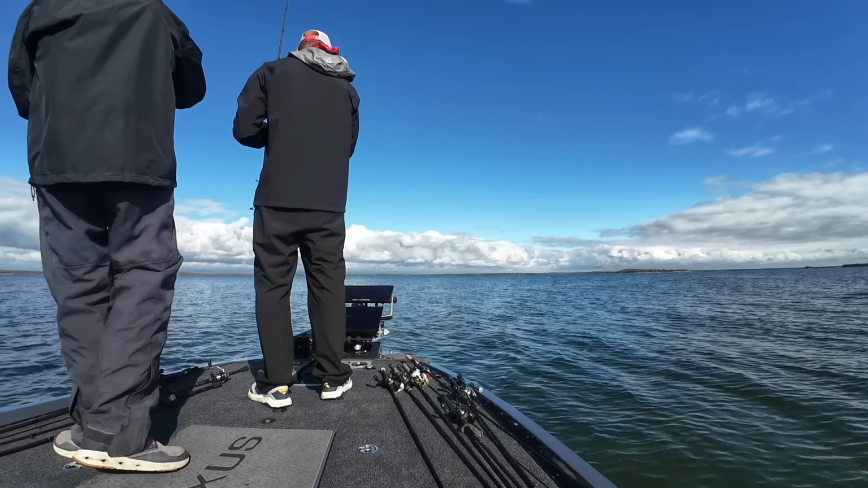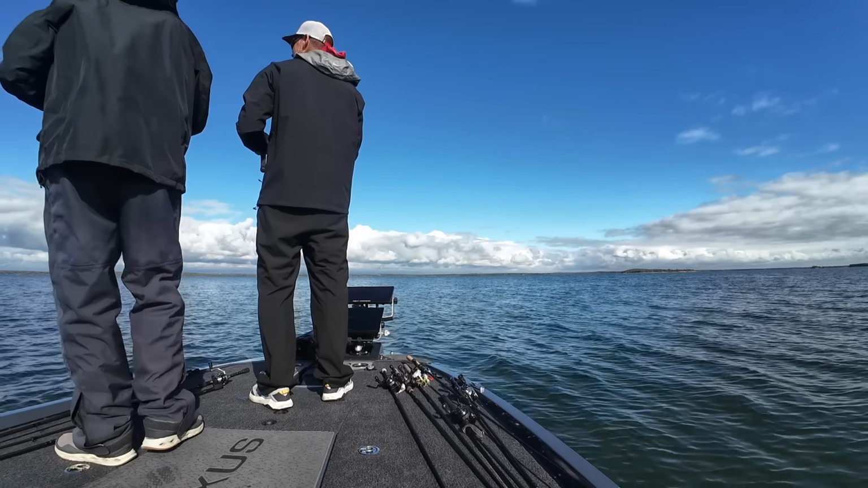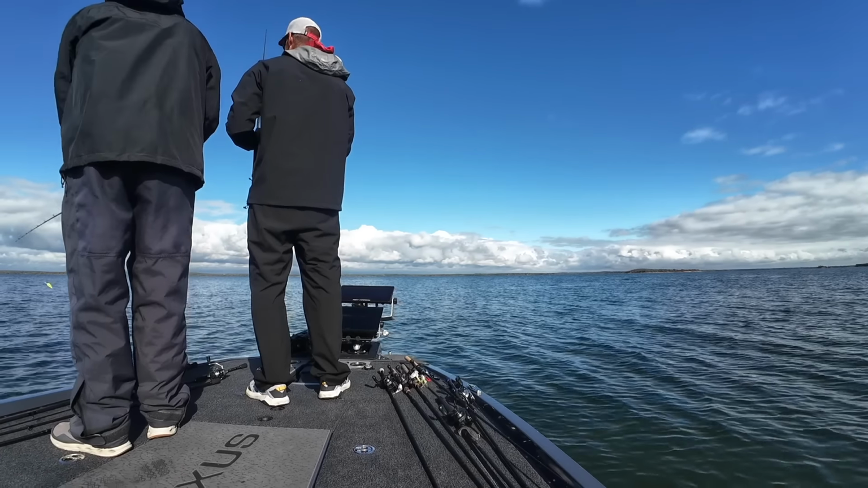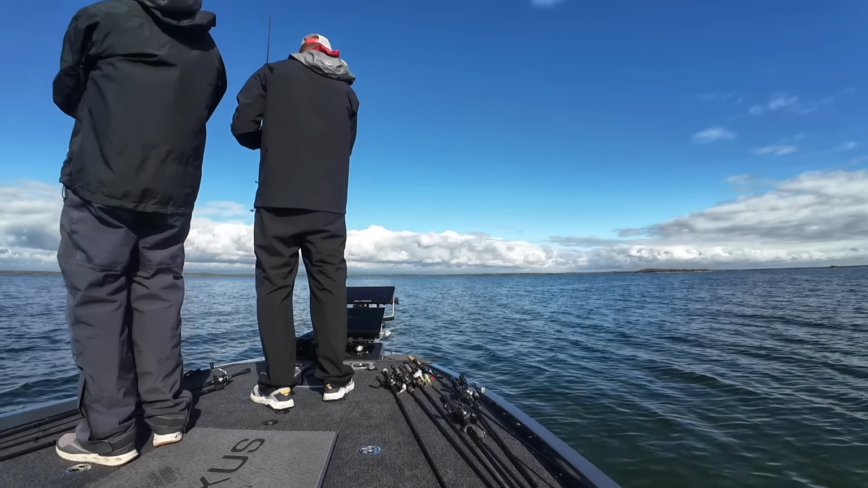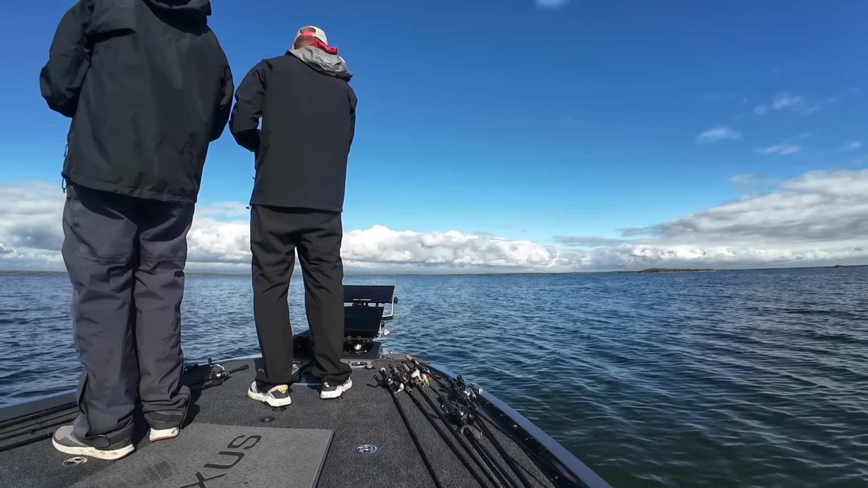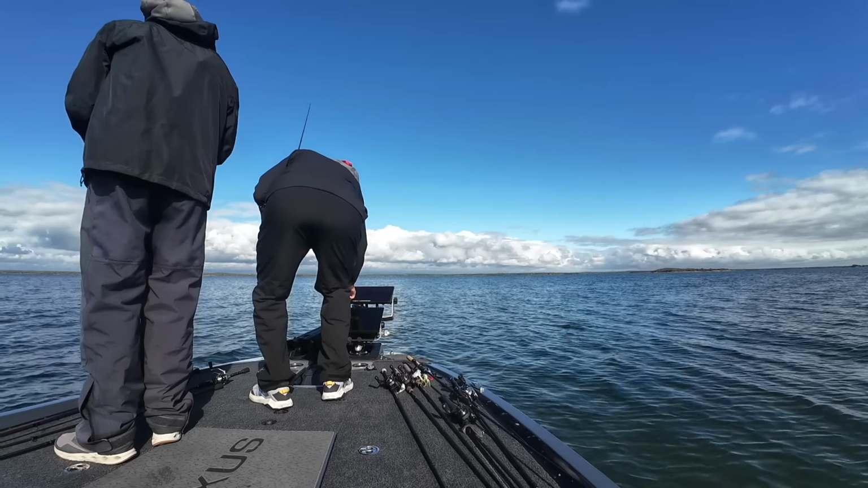We go to this one little section just because it's right there. We're like, hey, let's look real quick here. I'm gonna see if I can get a bite. I don't think it's that good of a spot, but let's just look at it real quick. We check another little spot.